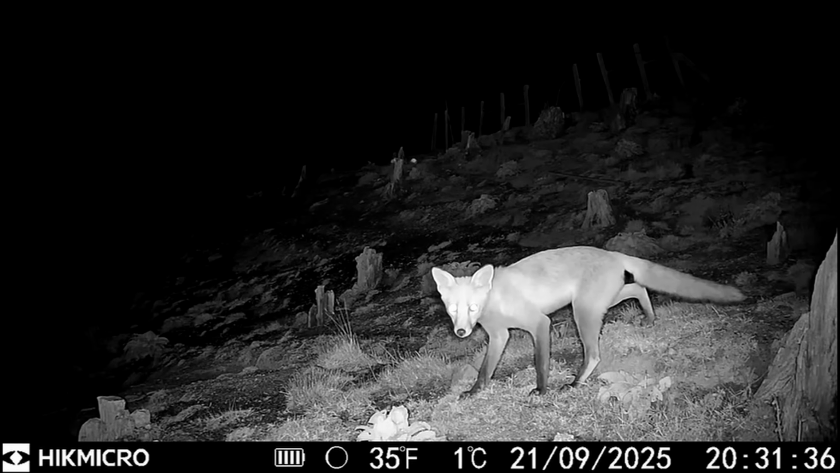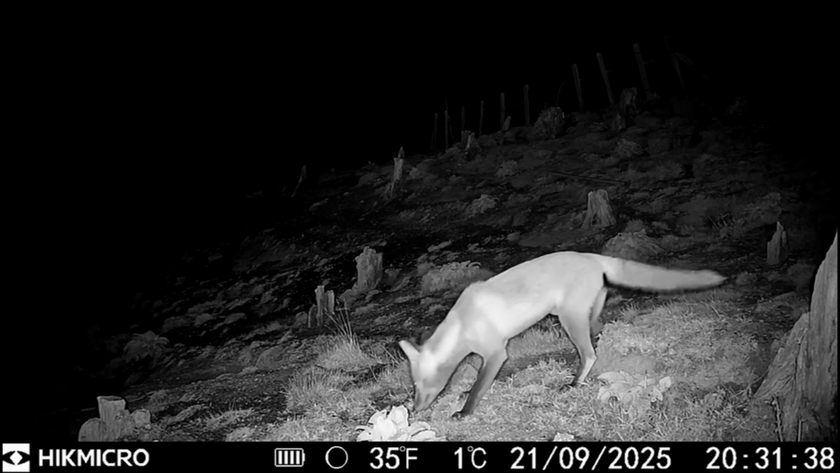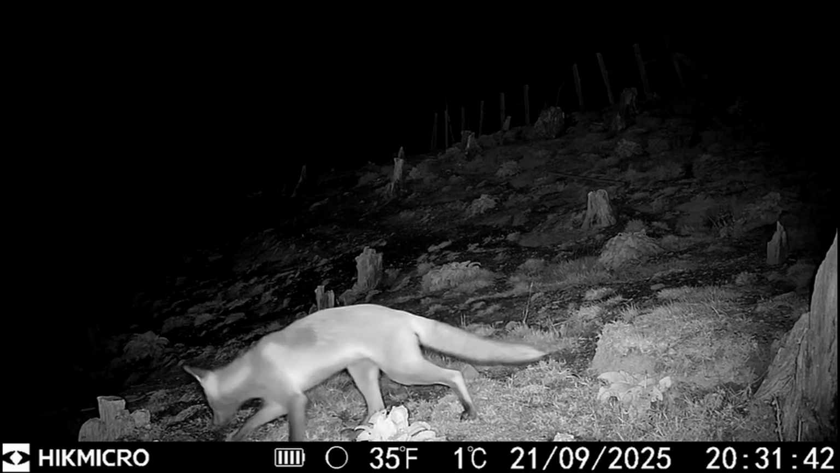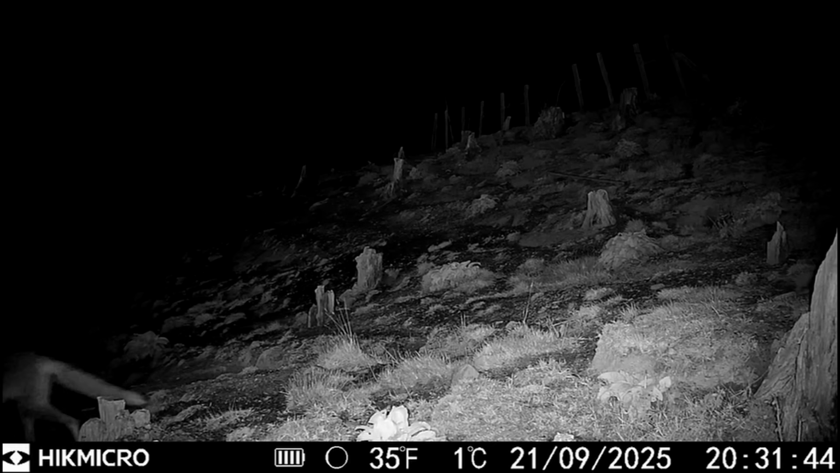Right, roll on a couple of days, and the keeper's just messaged me this video footage. It's the other fox. It's still about. The weather's been really bad, so I'll not be going back out. But he lives nearer, so he's going to have a quick look out and see if he can get it later on. So we'll see what happens.